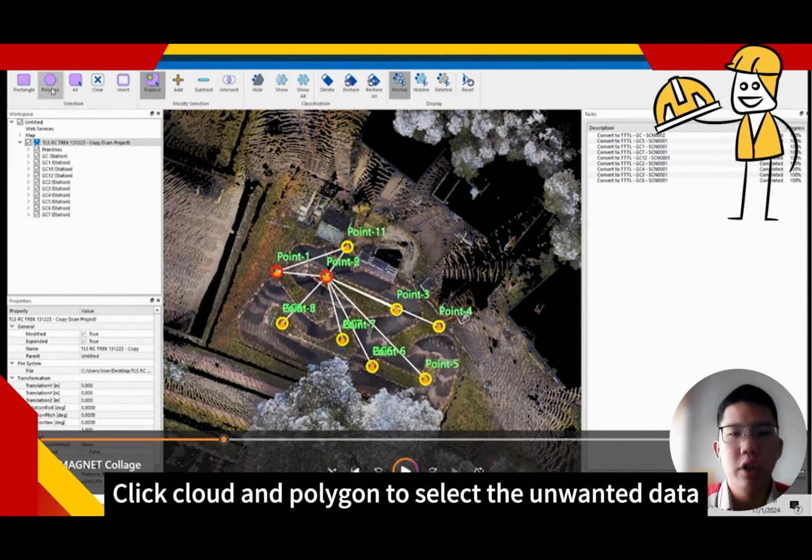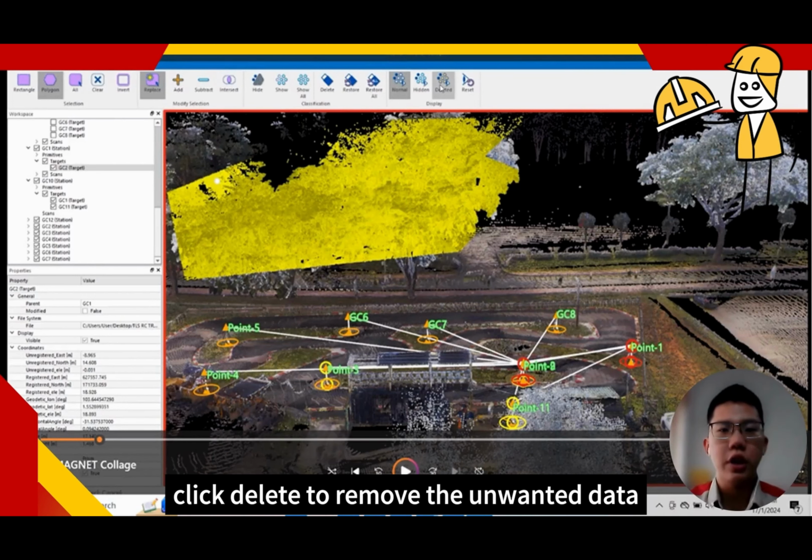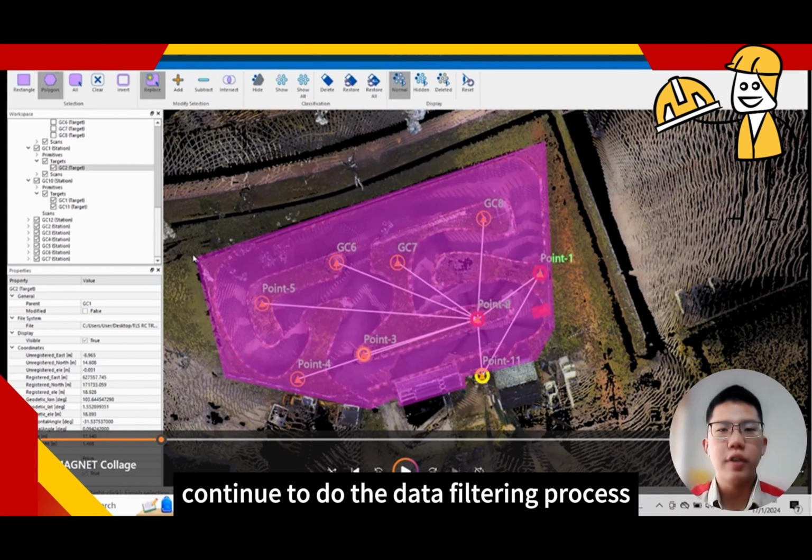Click Cloud and Polygon to select the unwanted data. After the selection, click Delete to remove the unwanted data. Continue to do the data filtering process.